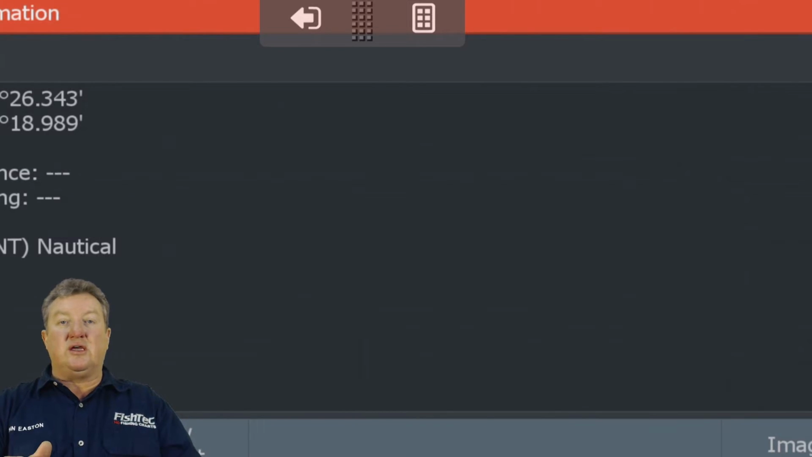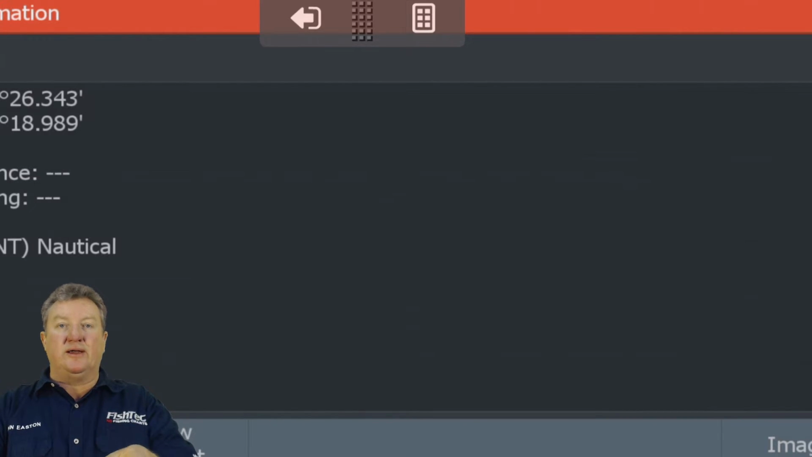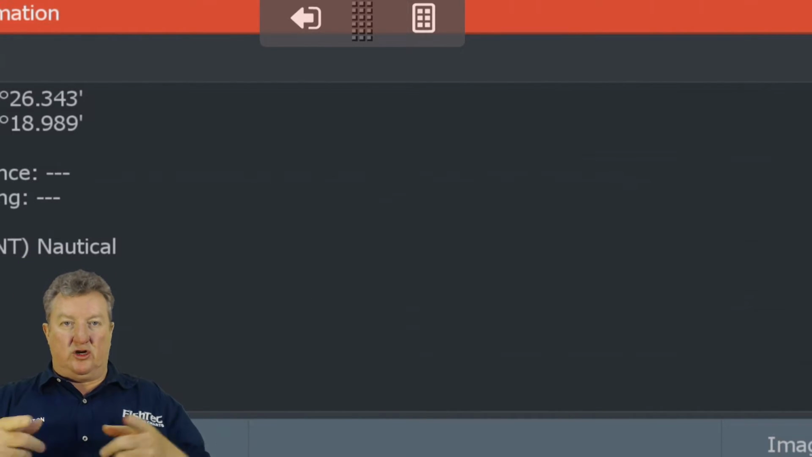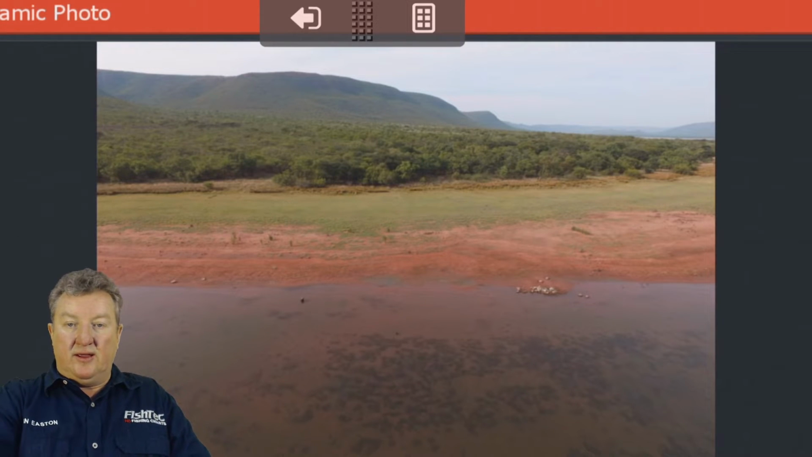If you're using a XI5 trolling motor, it will take you to the exact location, longitude and latitude, of where the photograph was taken from. Keep in mind, this is air, sky. That camera was up in the air. So you've got to say, okay, I'm here, but you were higher. Or the trolling motor will take you to that exact location. You can tap on image, and there we go.